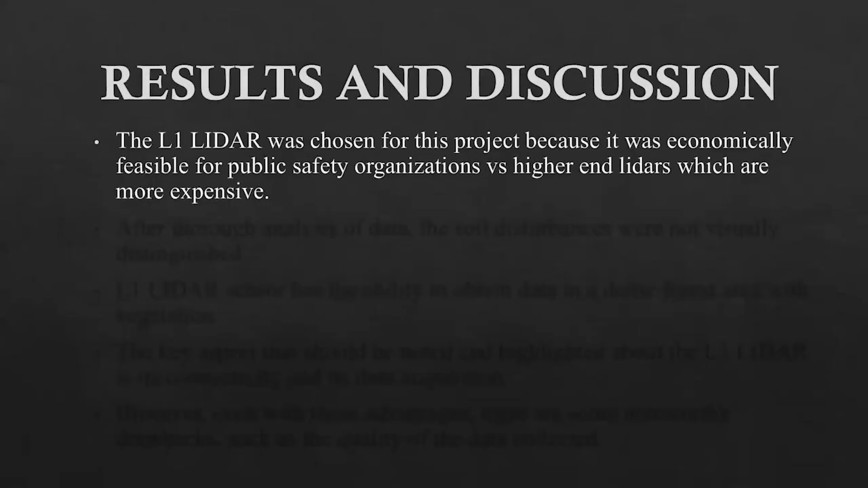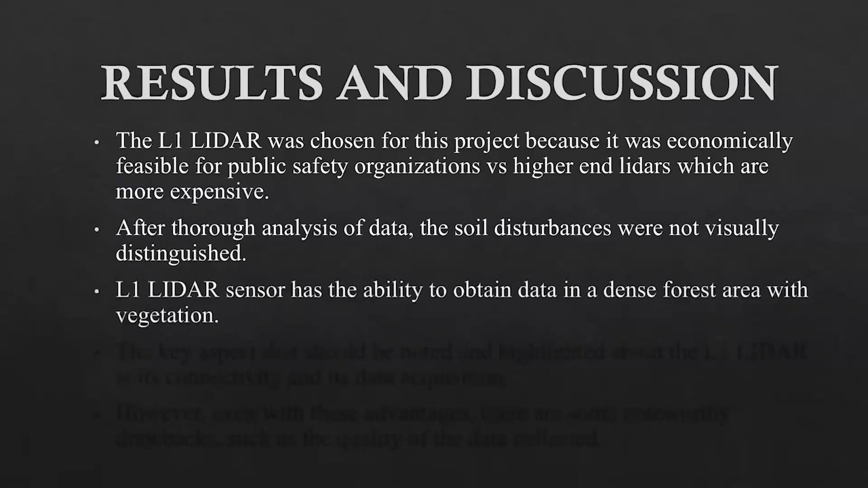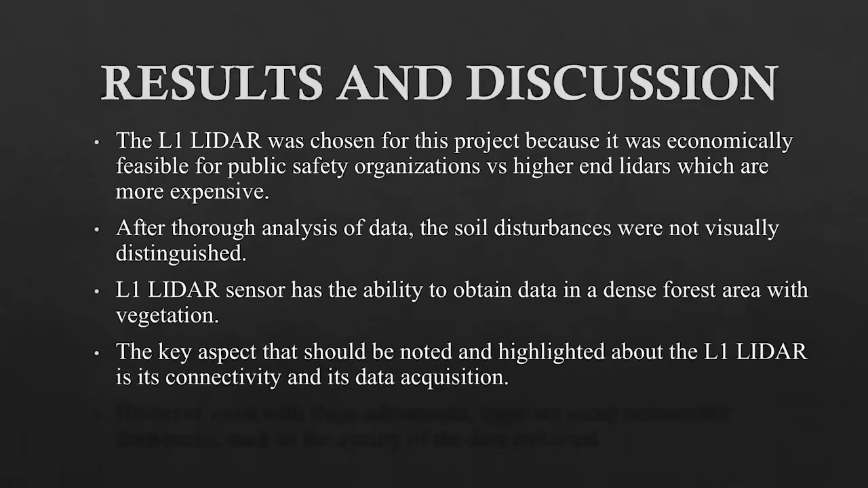All right. So now coming to the results. The L1 LiDAR was chosen for this project because it was economically feasible for public safety organizations when compared to a higher end LiDAR, which are expensive. After thorough analysis of the data, the soil disturbances were not visually distinguished, and that was the observation that was made. The key aspect that should be noted and highlighted about the LiDAR is its connectivity and its data acquisition. It's easy for it to get connected and also to acquire the data.